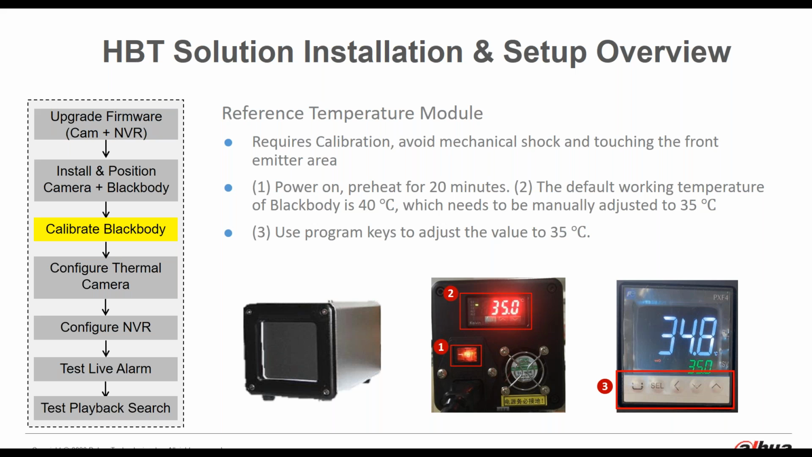Now, when you first install it and you're preparing to use it, you do need to power it on and let it preheat for about 20 minutes. Now, as delivered, the default working temperature is going to be about 40 degrees C, and that needs to be manually adjusted to 35 C. And you would do that by the program keys that are shown on the right-hand side in section number 3.